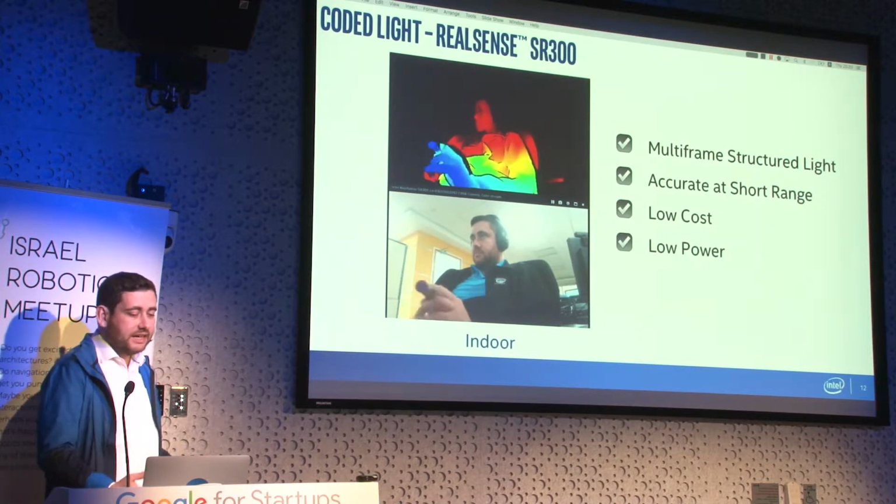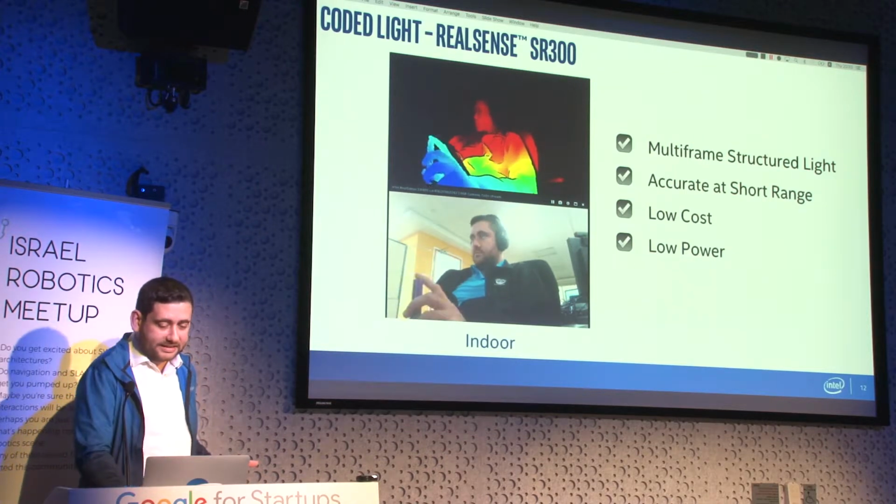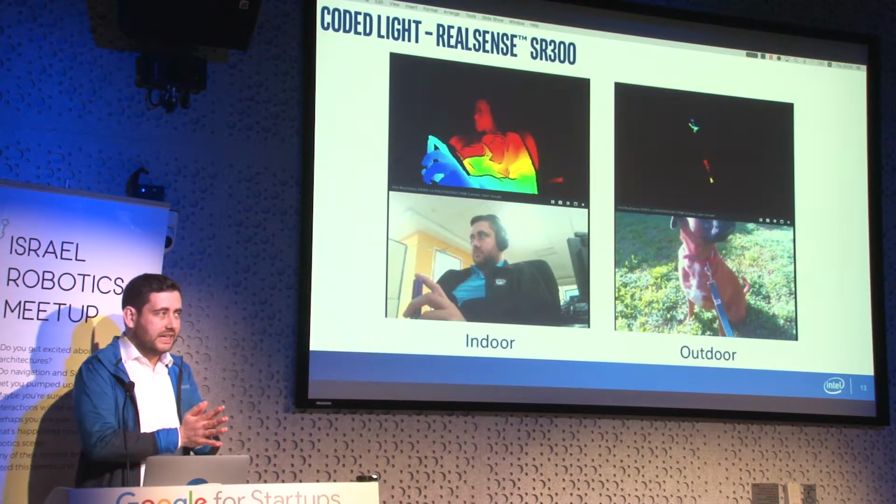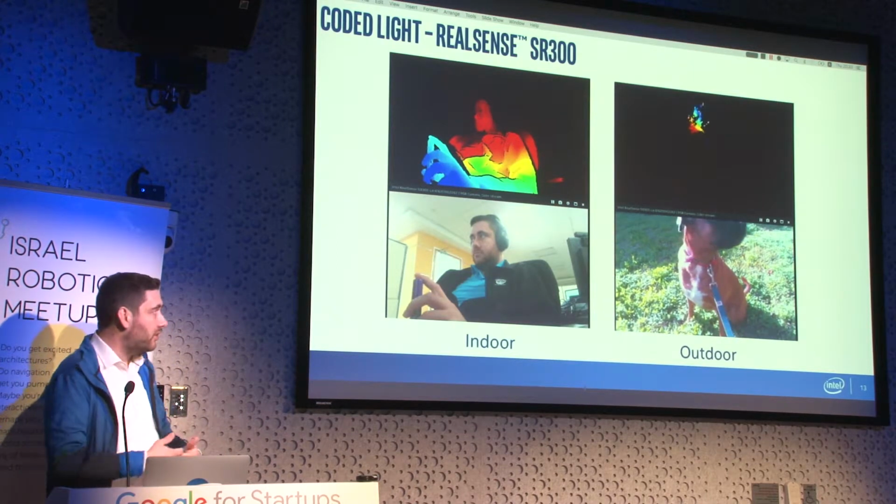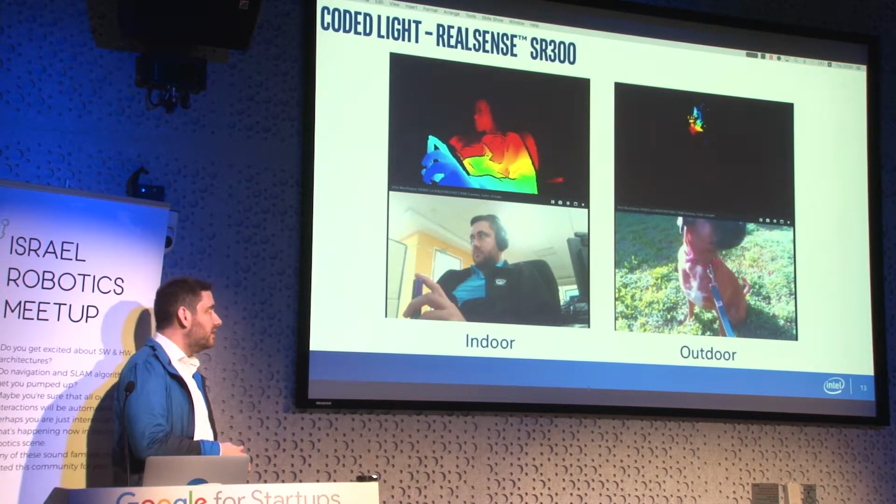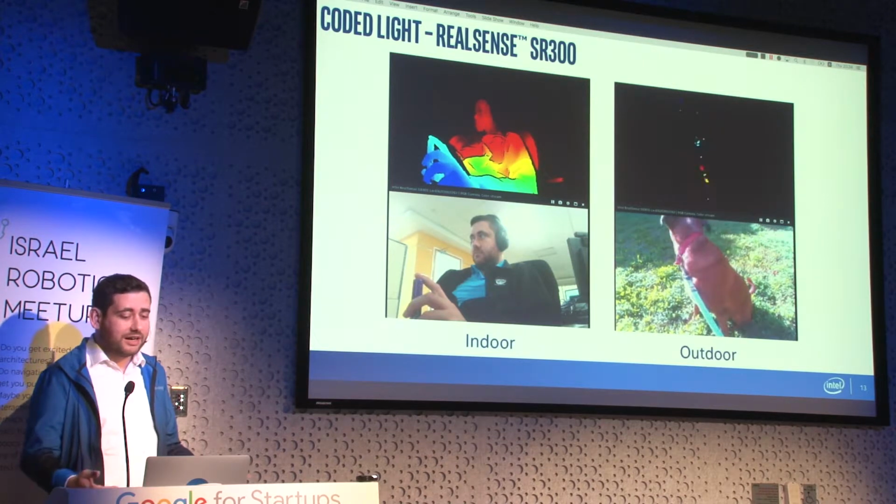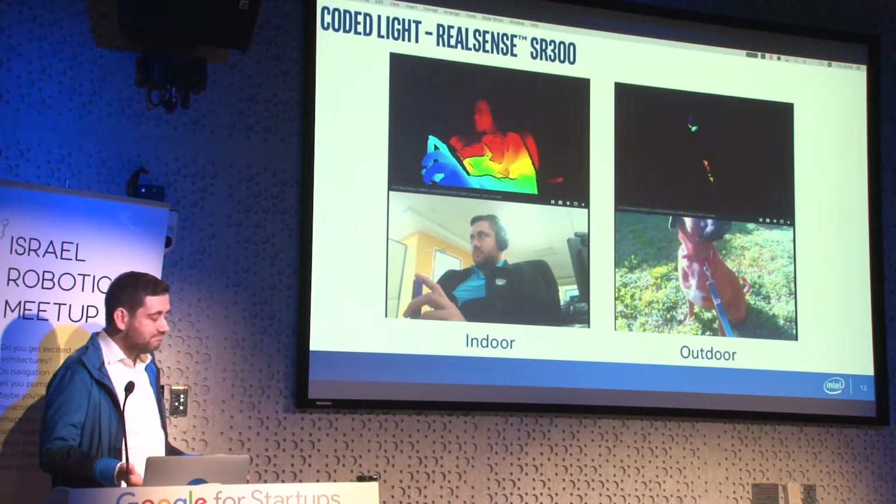But where it breaks down, where all structured light sensors kind of break down, is when you take it outdoor. Once you're outdoor, the sunlight washes out all the pattern that the camera is trying to project, and even if the object is very close, you just can't see anything. Now, since we are all interested in stuff like self-driving cars and autonomous delivery drones, working outdoor is a good idea.